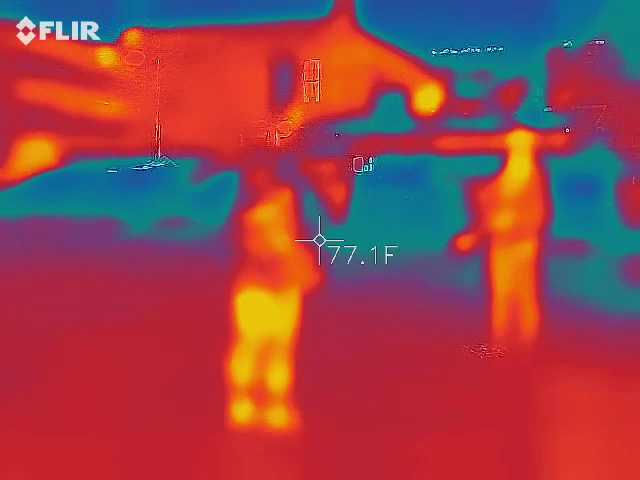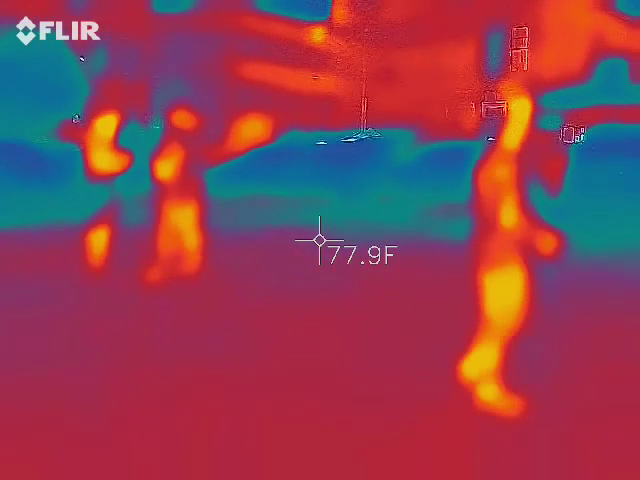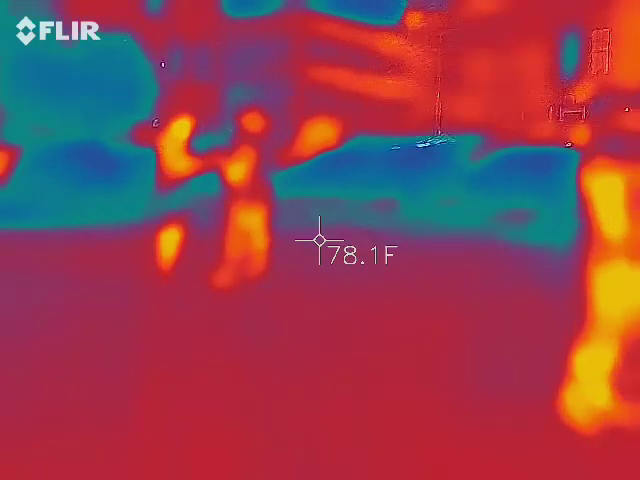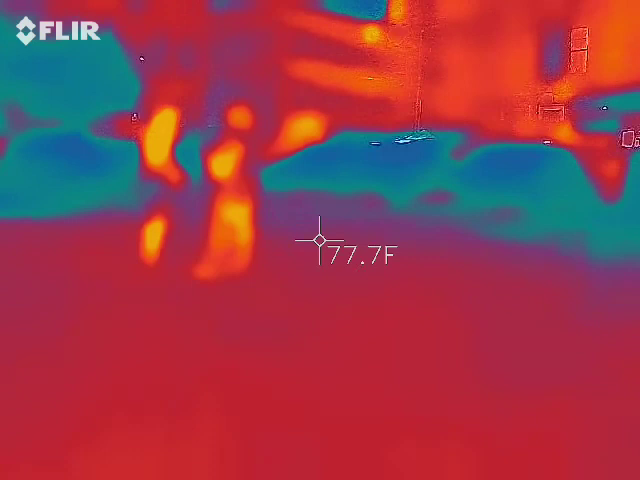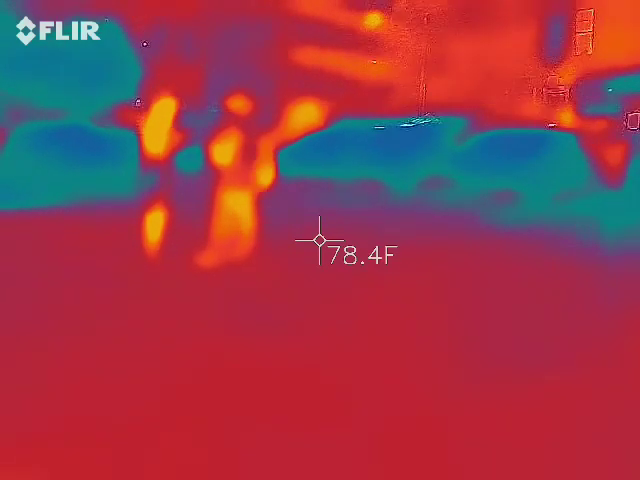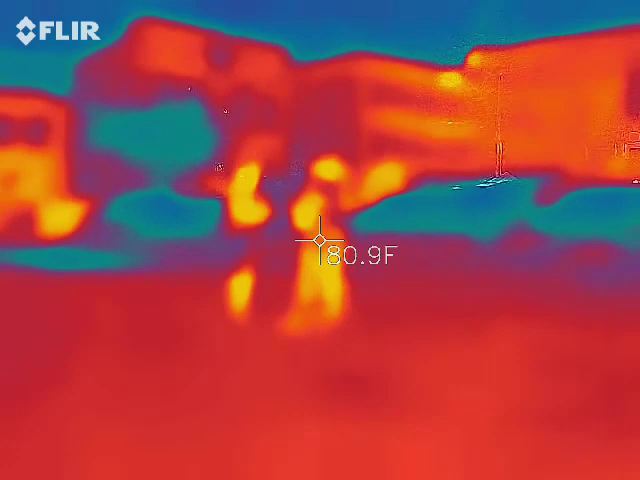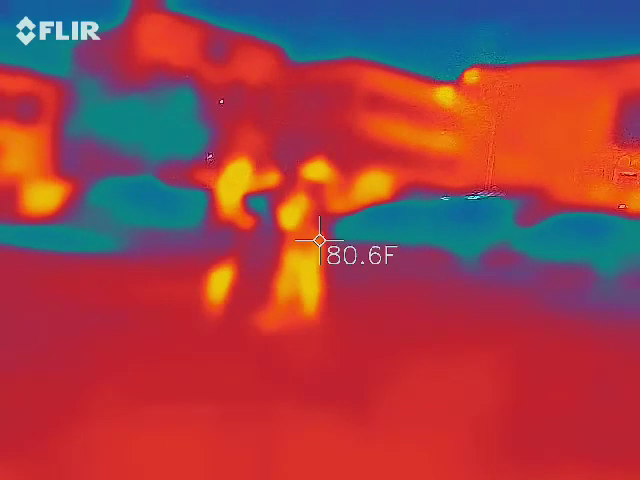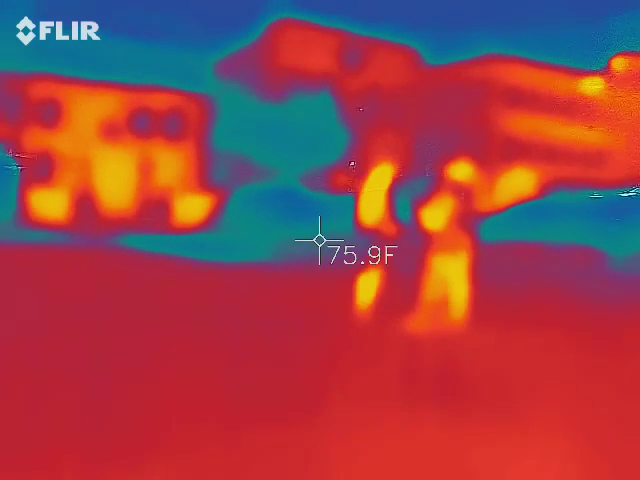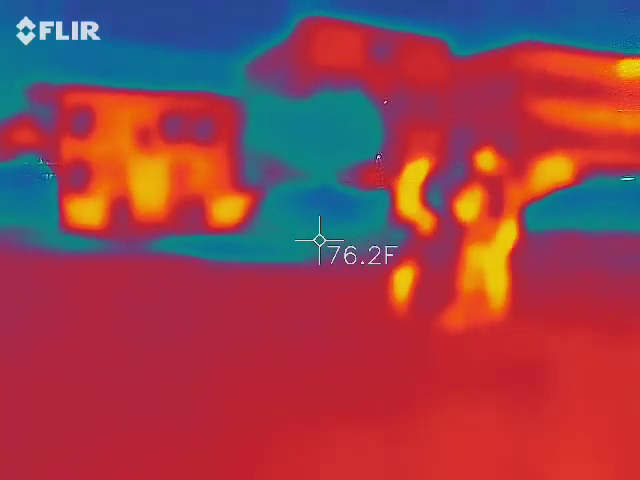Kitchen exhaust looks really hot. I had something go from right to left.